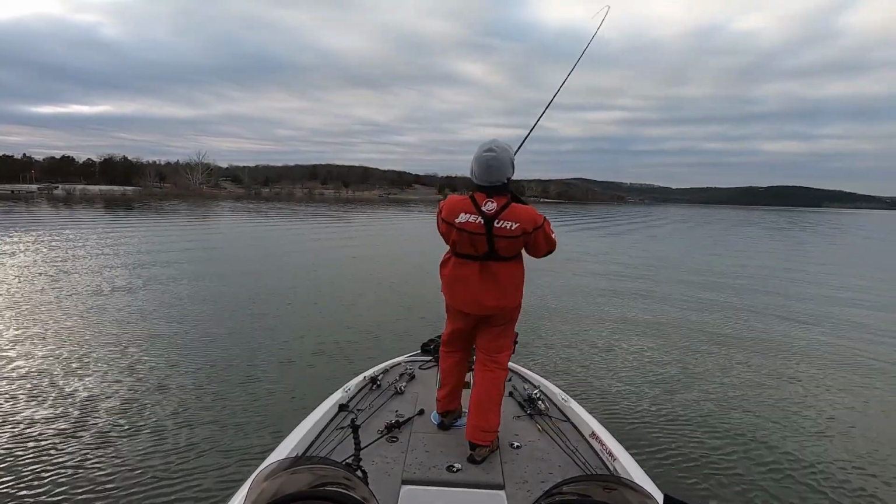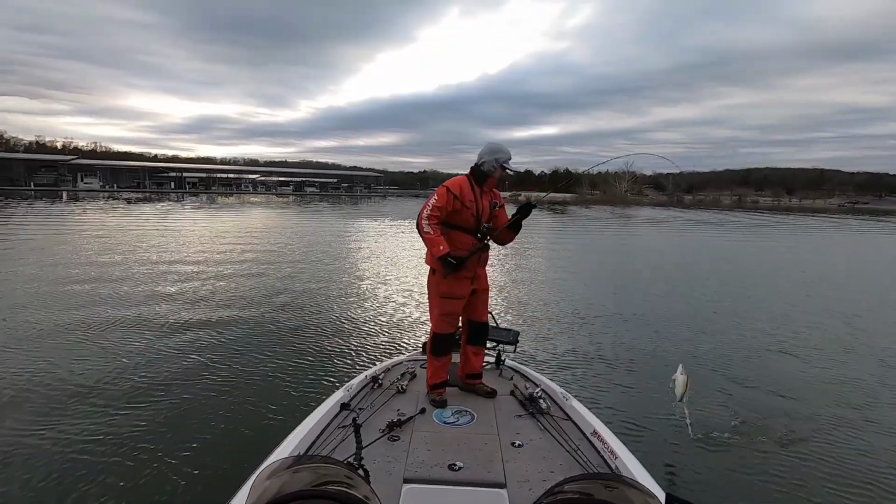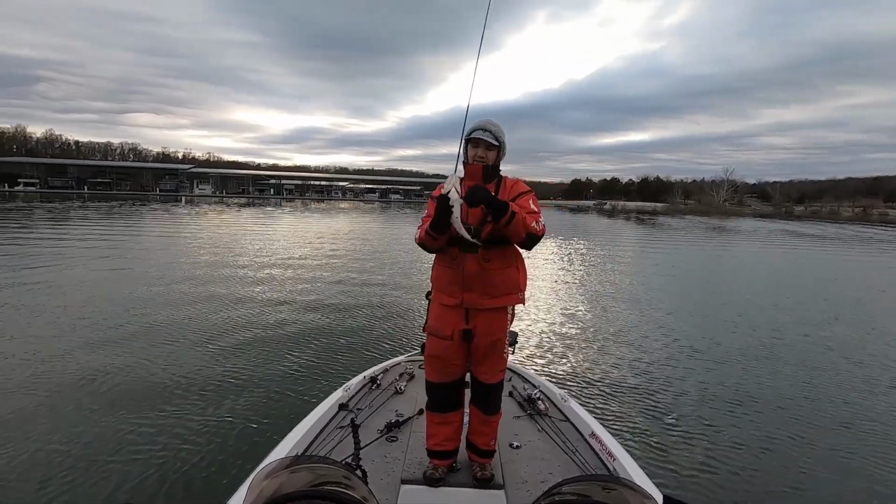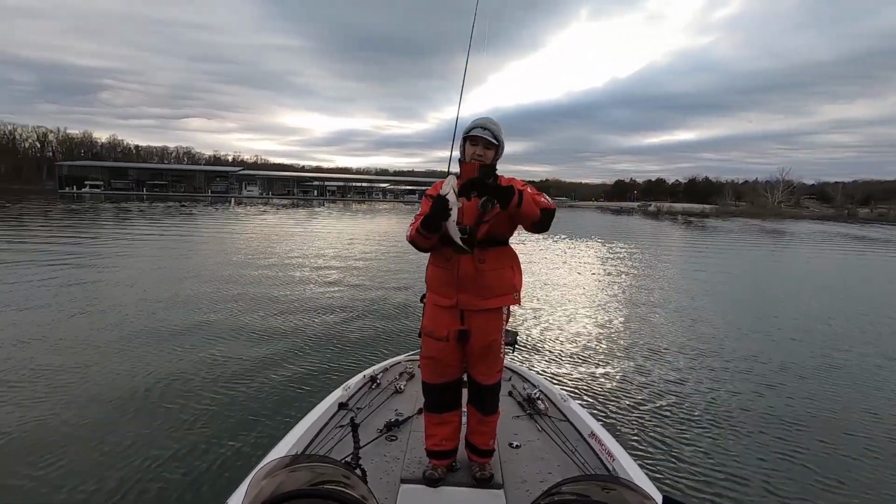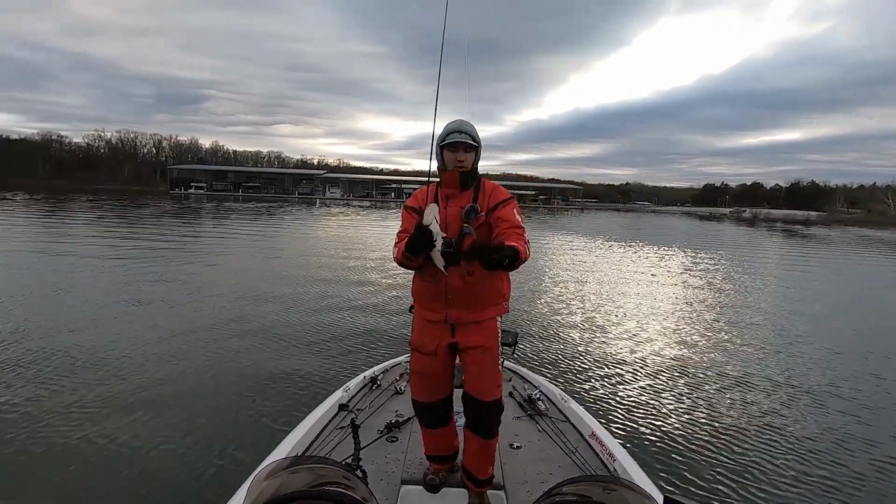There we go. Getting them side swung, they're swiping at it. It's another spotted bass though here on that blade bait. Sometimes they'll swipe at that thing and miss it. It's kind of what they were doing to that football jig earlier. That's kind of why I went to the blade bait.